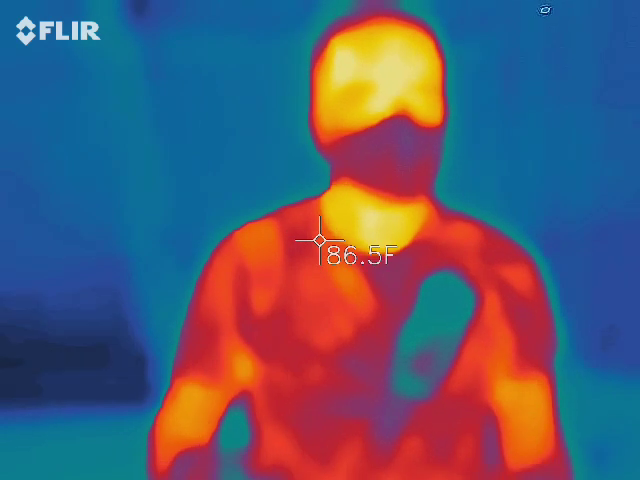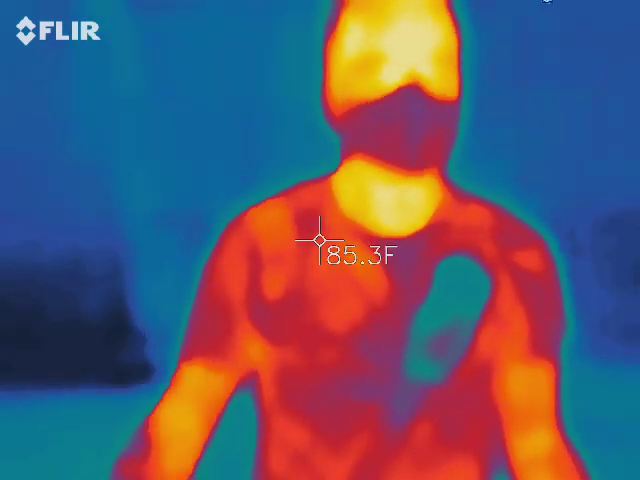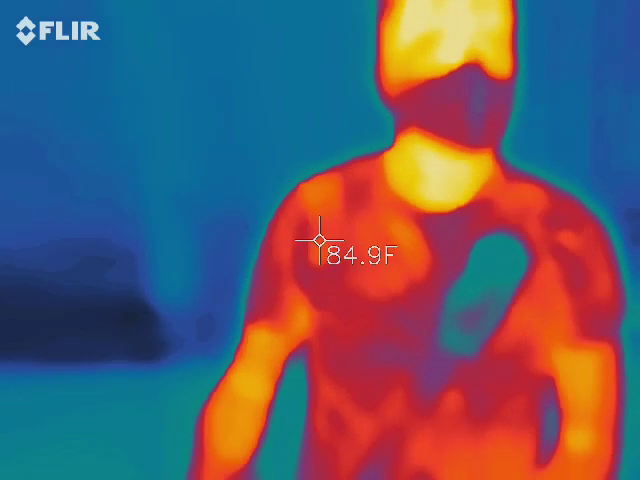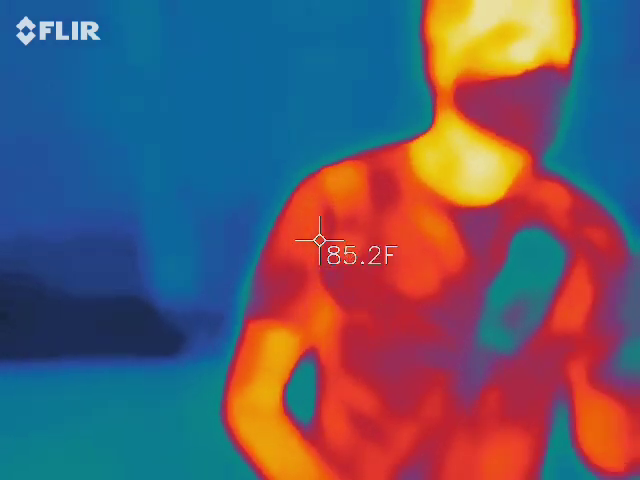So 5 degrees lower is going to go to orange, and then 5 more degrees, it's going to be red, 5 more degrees, it's going to turn into a bluish color, dark blue, then black, and then anything beyond that is going to be 25 degrees plus difference from the hottest point in there.